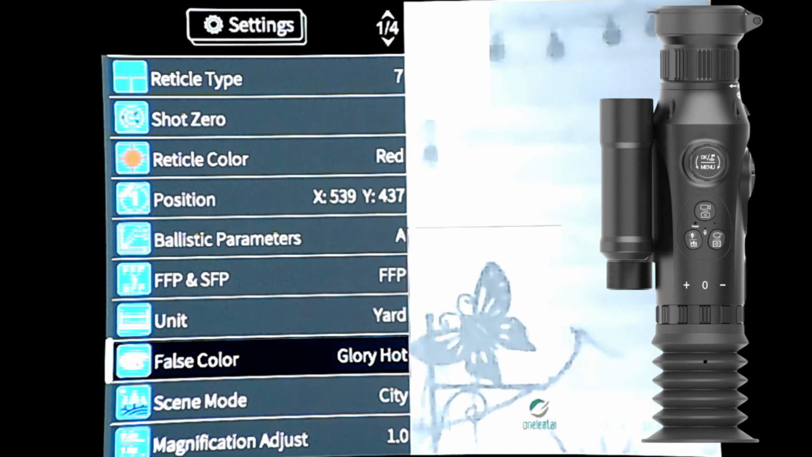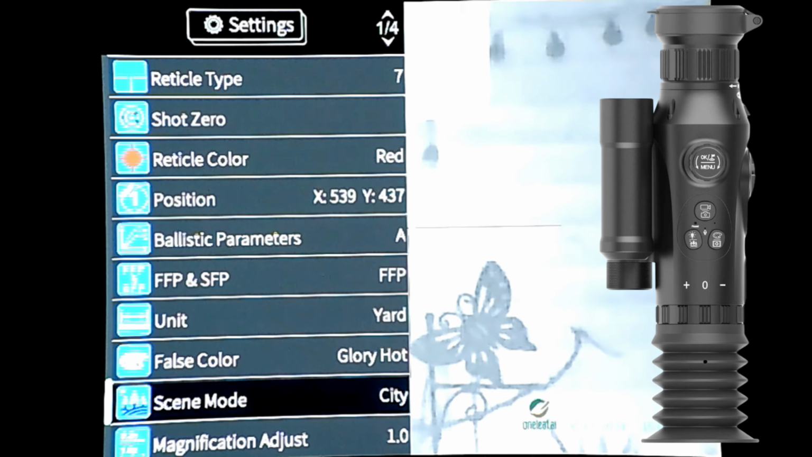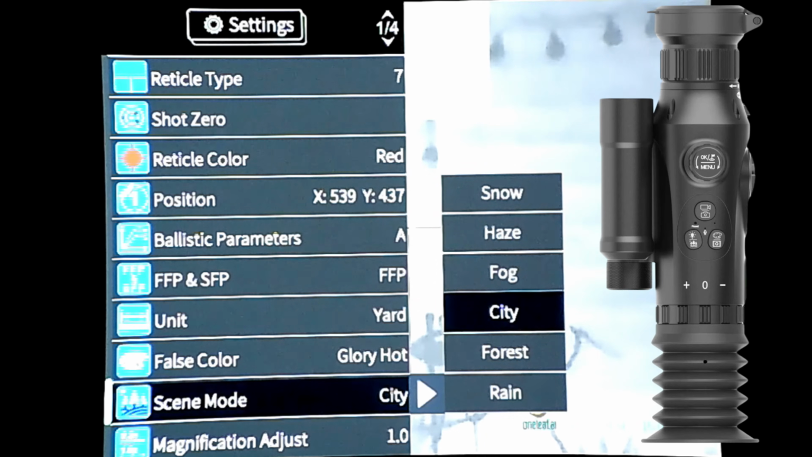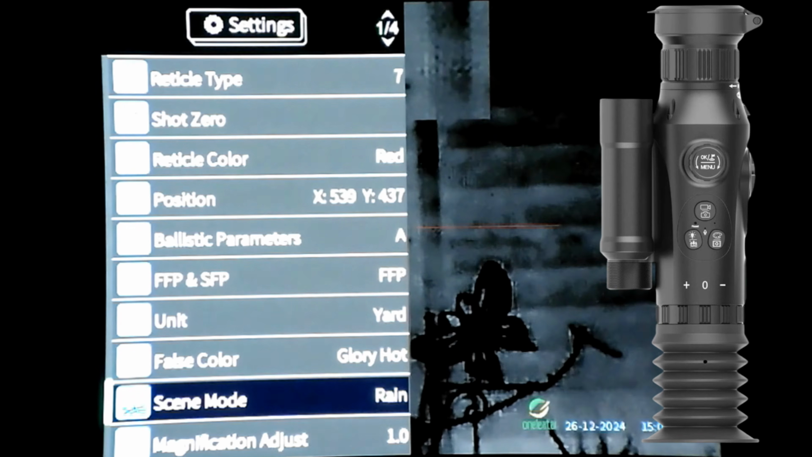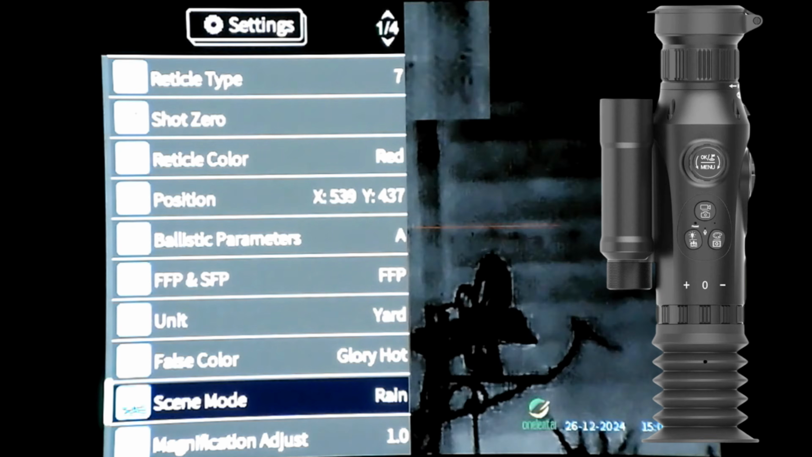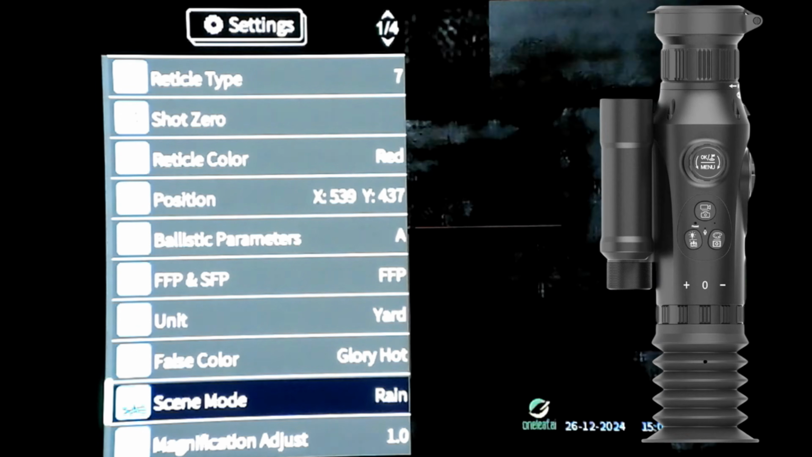Now you've got scene mode. Now I've not used this yet. I think it's set to city as standard. So at the moment it has been drizzling. It's more or less low cloud, but if you've got snow on the ground, haze, fog, city environment, forest or rain, you can set it to one. I'll just set it to rain, see if it makes any difference. Press that, and then that will adapt to the rain. Look, it's already gone darker now. You can tell just by pulling it on.